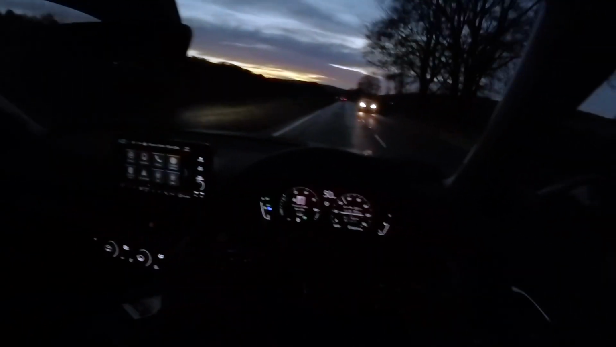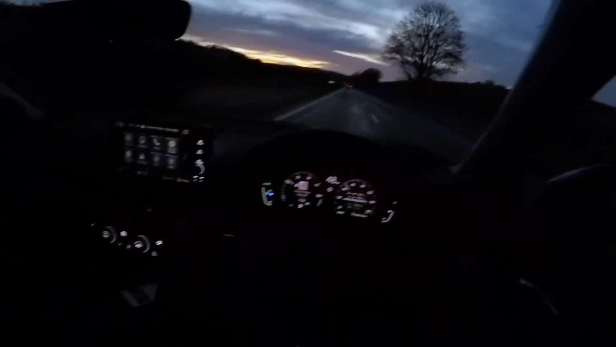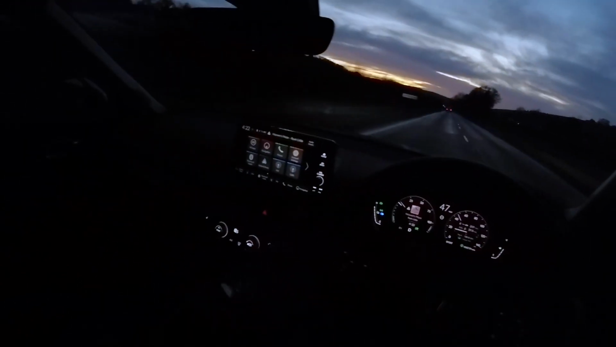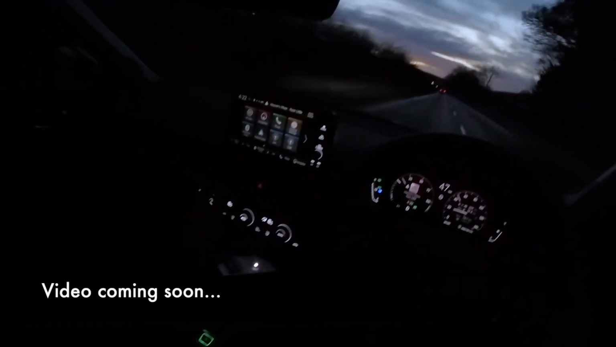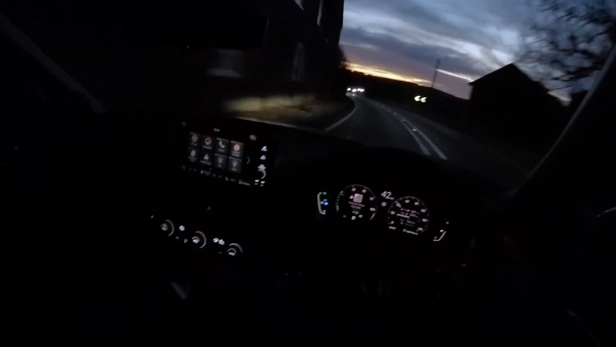Now, although you've got the new 10.2 inch touchscreen with the new Honda Connect system, by the way, there is a separate video reviewing this, so be sure to check that out. Although you have this new system, Honda, quite thankfully, hasn't fallen into the trap of burying the climate control functions within the touchscreen. No, you still get proper physical knobs and dials, which makes me very happy. And they've got a nice damping to them, it just feels nice.